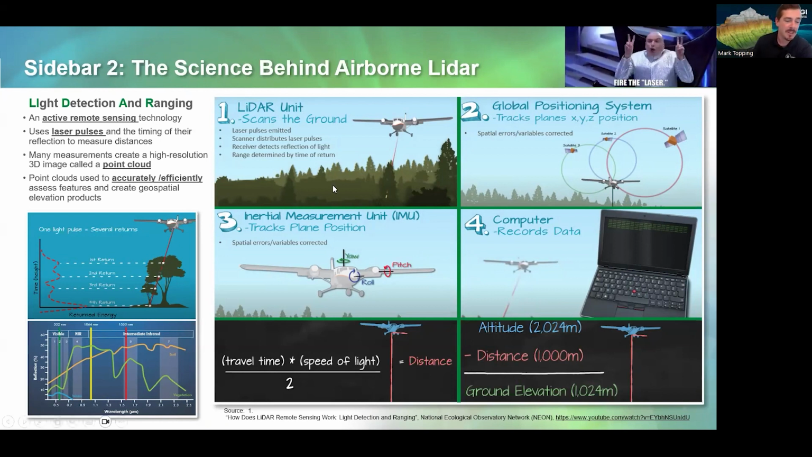So if we look at the graphics, I used some very helpful online sources to help illustrate this. In this case, there's a great video from NEON out there that explains the basics of how lidar works. So I encourage anyone who's interested to watch that video. So one, you have a lidar unit which scans the ground. You emit laser pulses. You have a mirror which oscillates or rotates to distribute those points over a larger area, and a receiver detects the reflection.